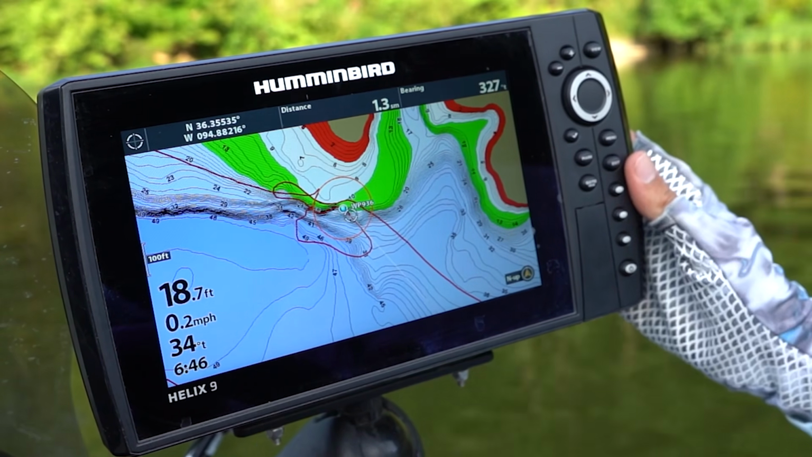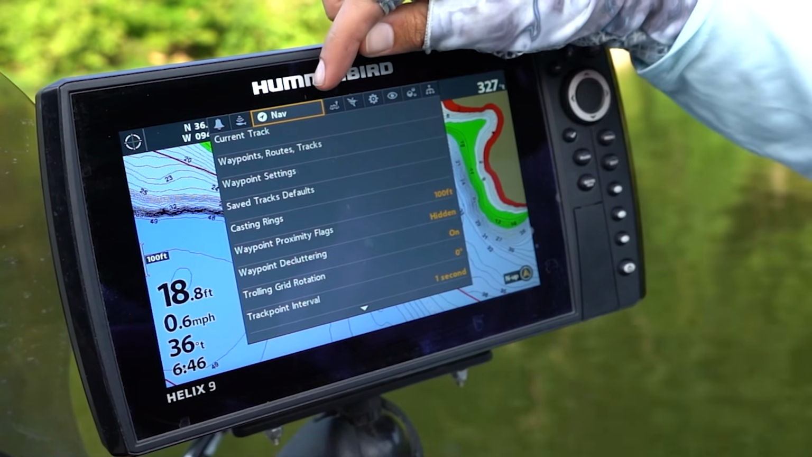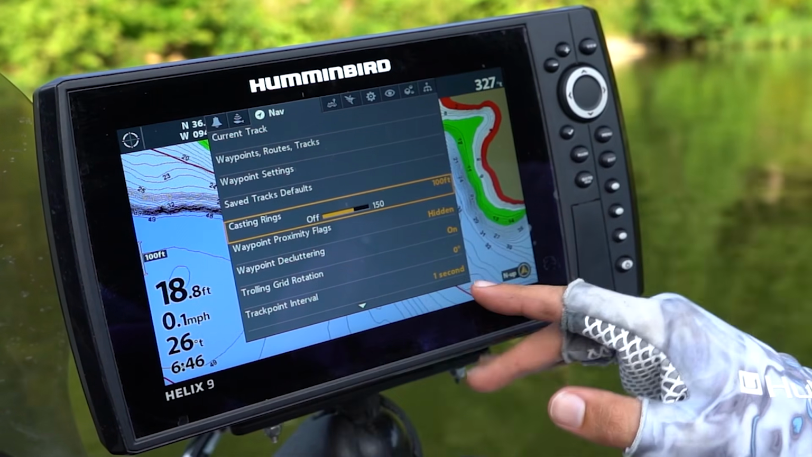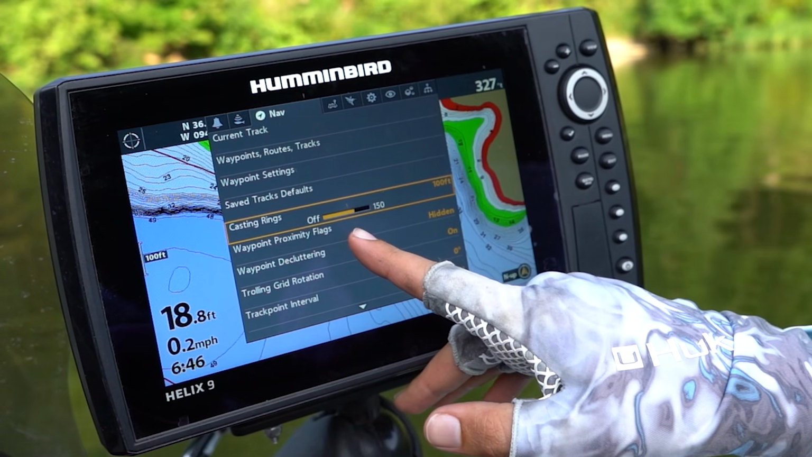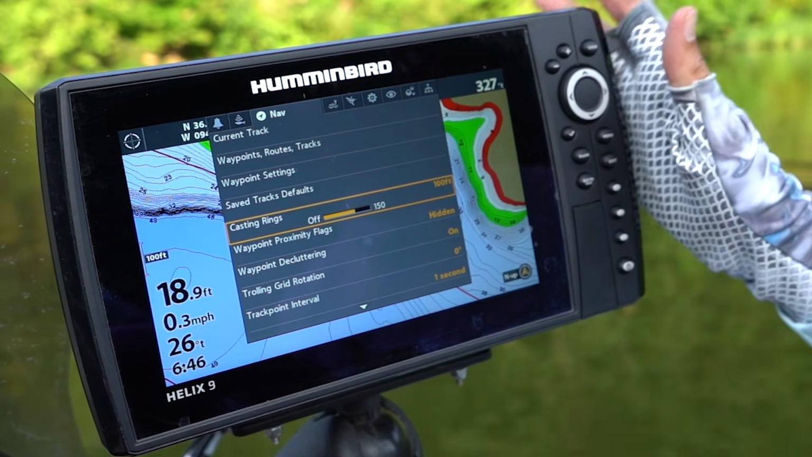If you want to set up range rings on the Humminbird Helix unit, hit the menu button twice, then go to the navigation tab. Here you'll find the casting rings option. You can turn them off, or you can set them from anywhere from 0 to 150 feet. I set mine to 100 feet and it works really well for me.